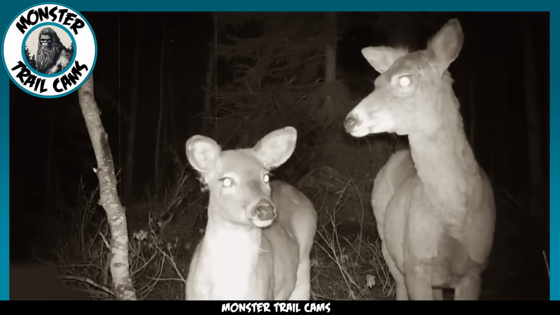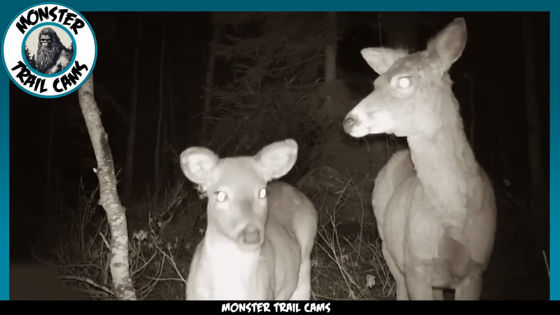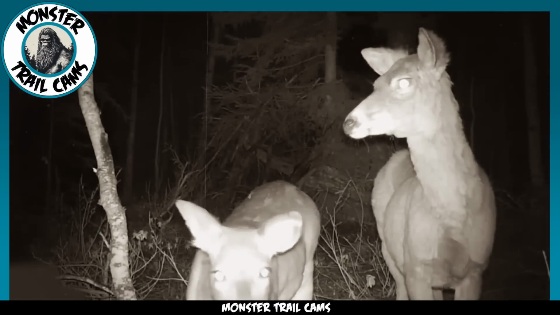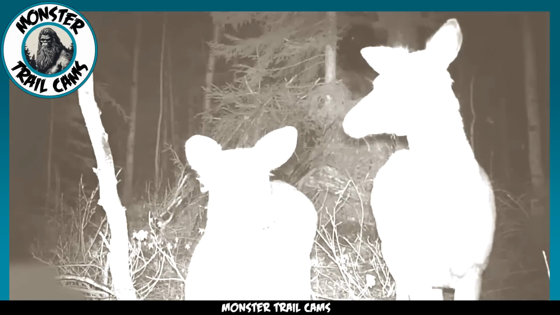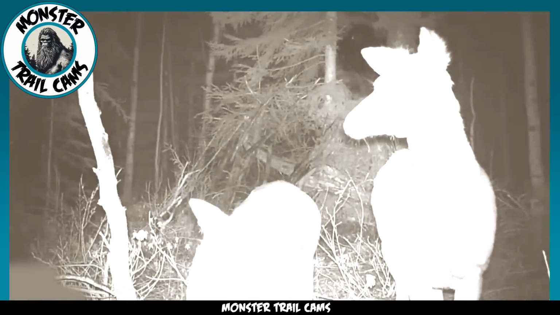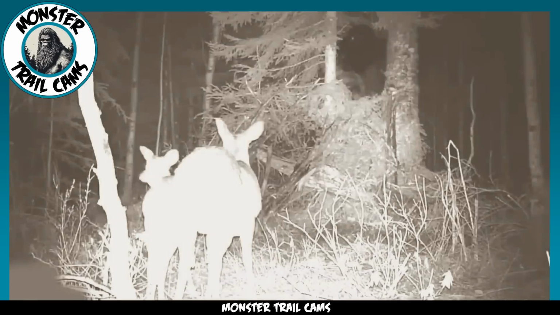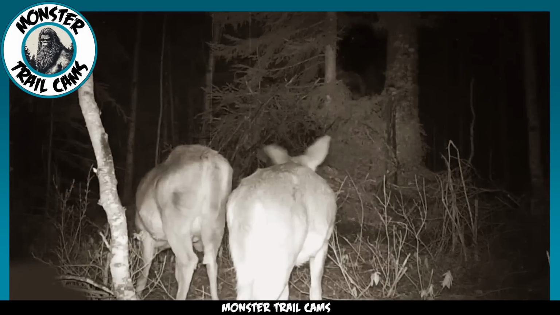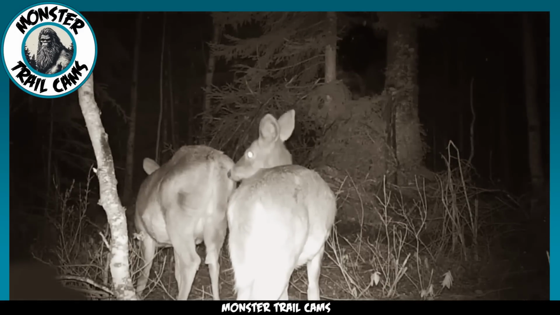Take a look at this trail cam footage and let me know if you see what I see. The trail cam captures 2 deer as they graze around the area after dark, but notice their body language. They appear to be on edge, constantly checking for danger. Being prey animals, deer are always on alert, but these 2 are even more so. Watch the clip again. Follow the deer's line of sight as it stands there, fixated on something up in the trees. Can you see it?